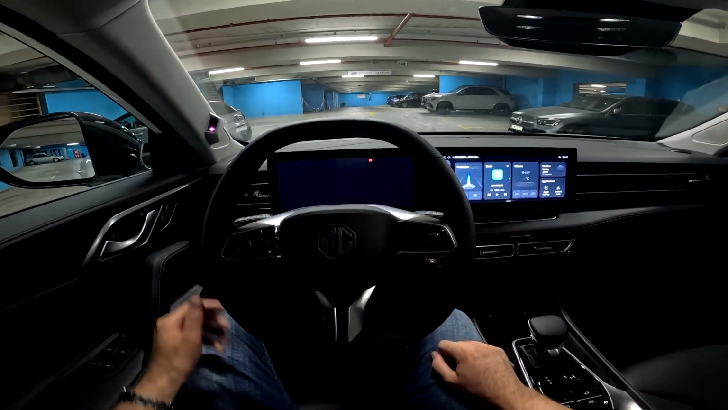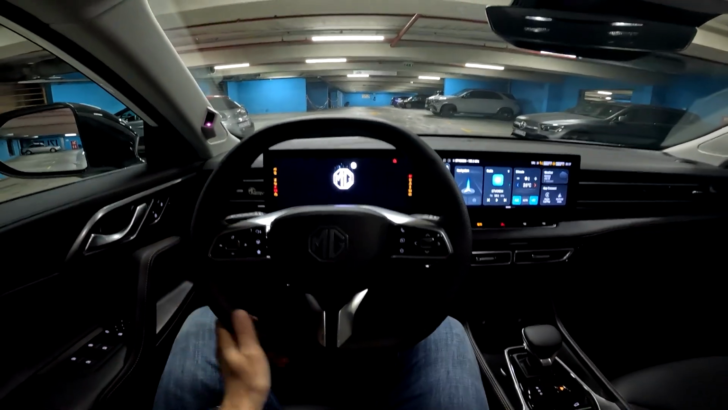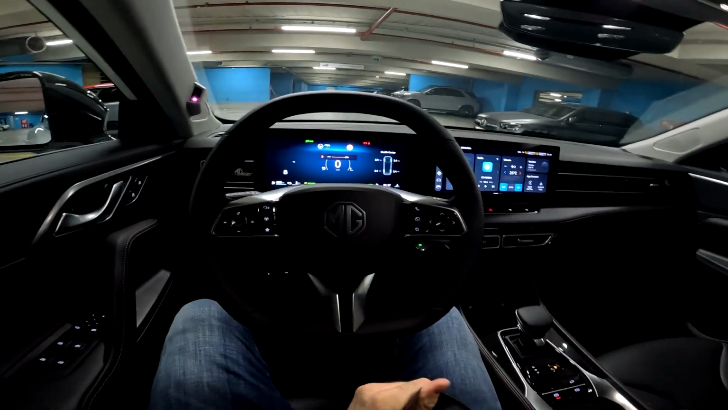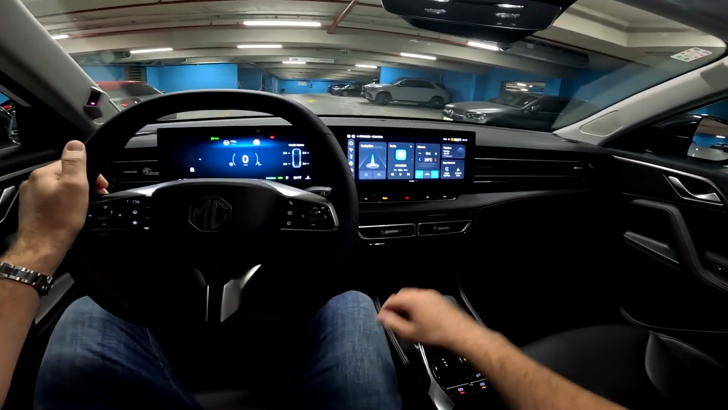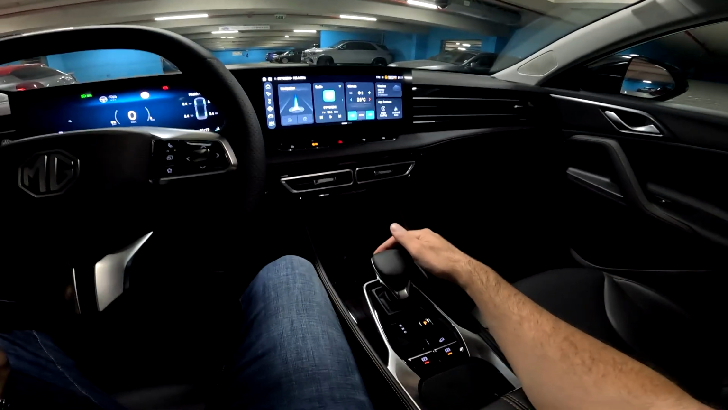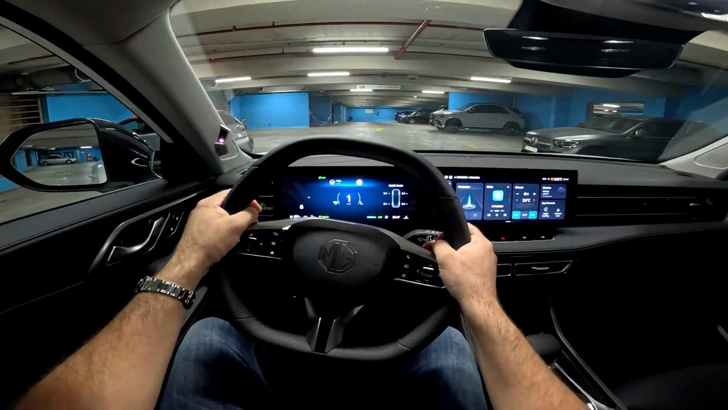Here is your layout as a driver. Start button is here, so let me push it and we are ready to go on a nice relaxed night drive. Here is the gear selector for the automatic transmission. Put it to drive and we are ready.